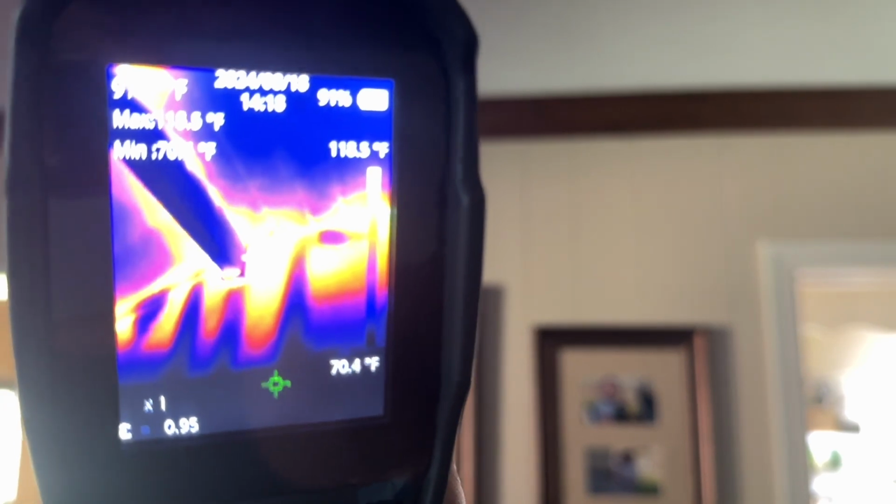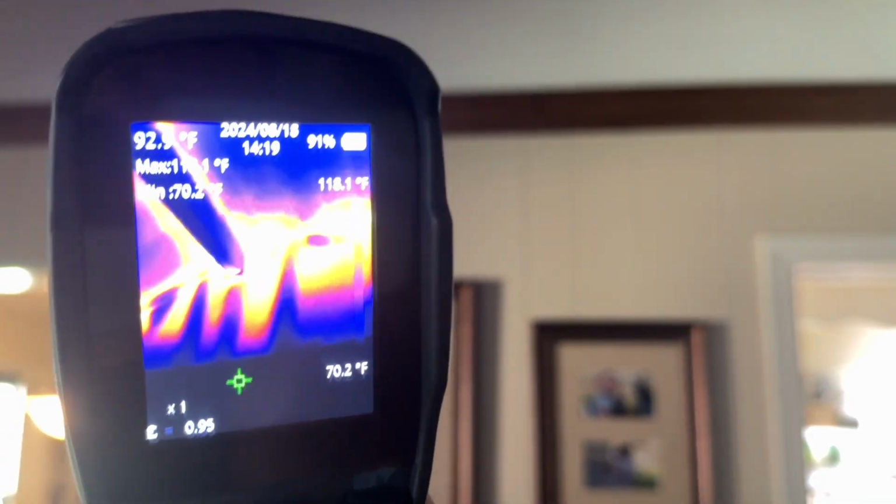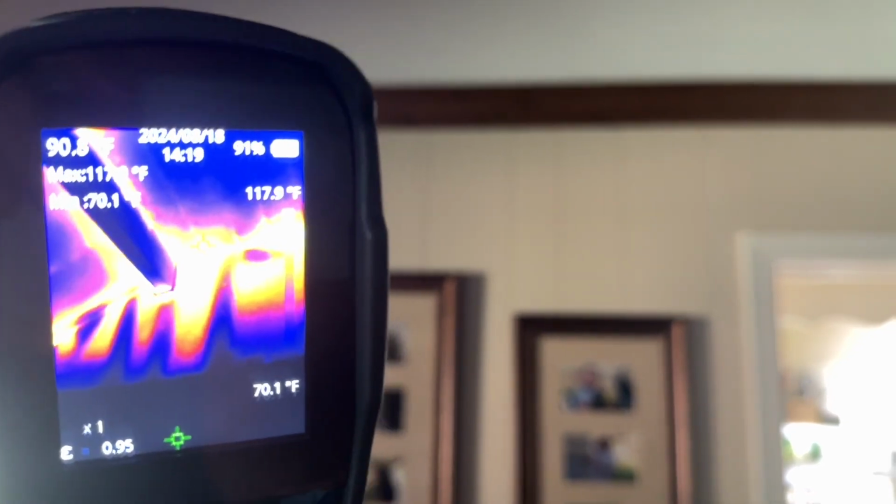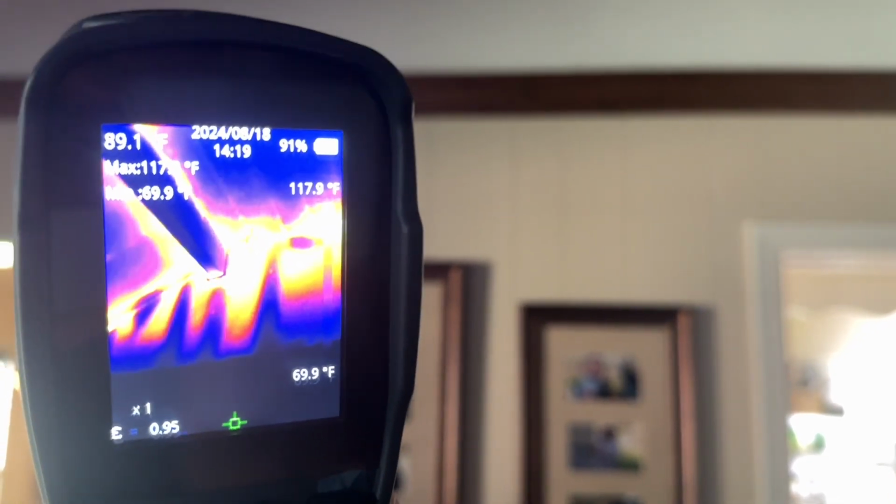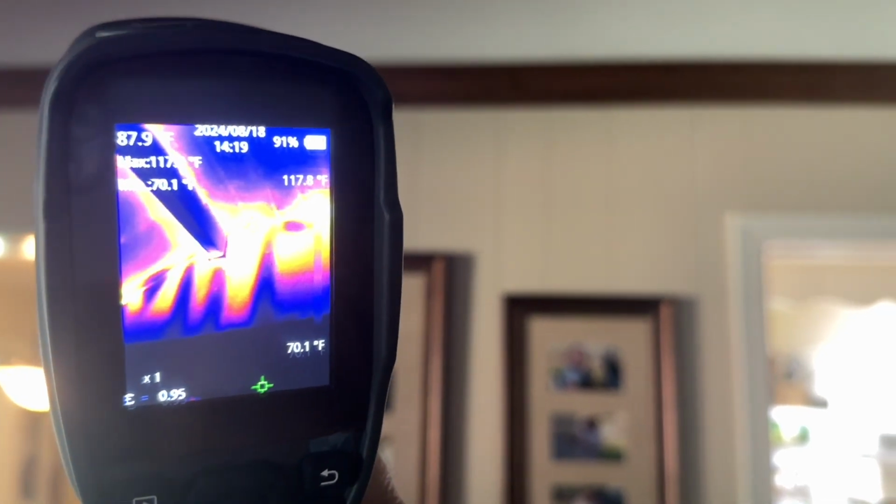But now let's say if you was using the SD card, you could go right into a computer and the picture would be clear. Exactly. You could actually take your video on this machine. I don't know how to get the video from this to hers. Right. So we're having to film.